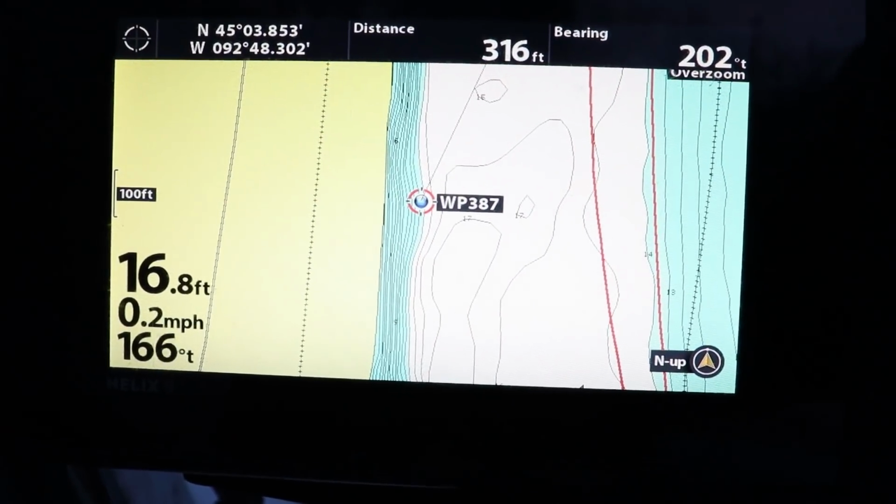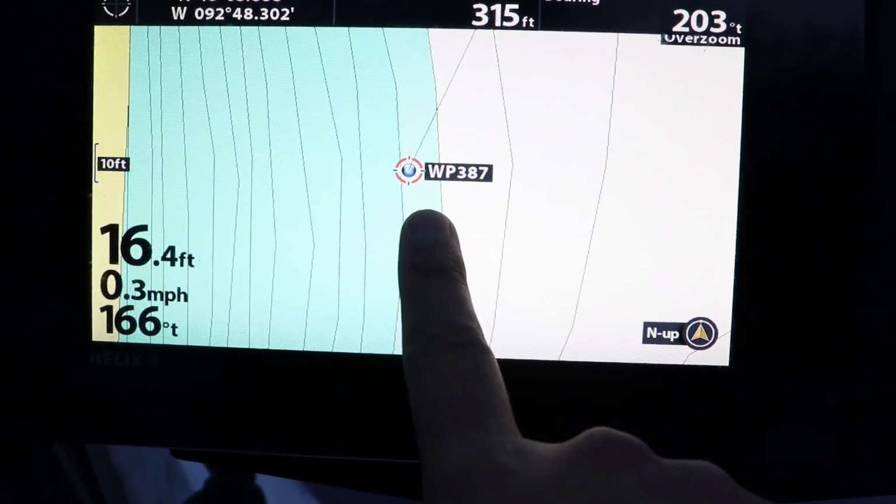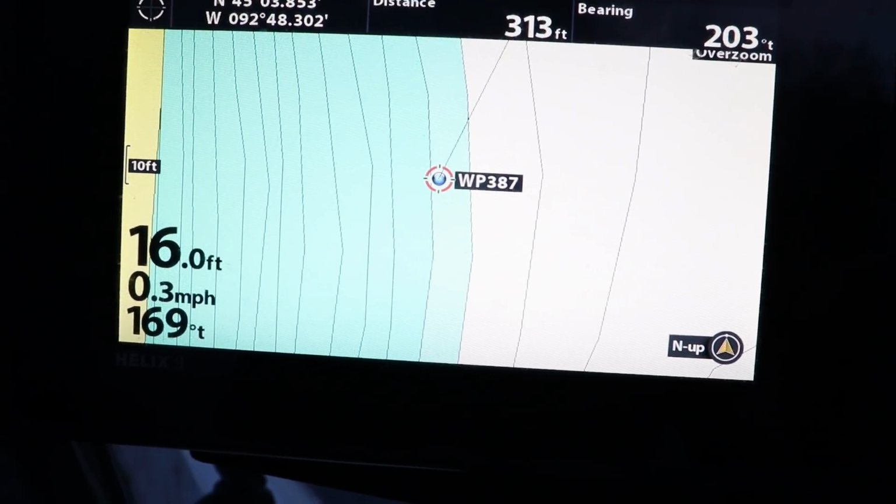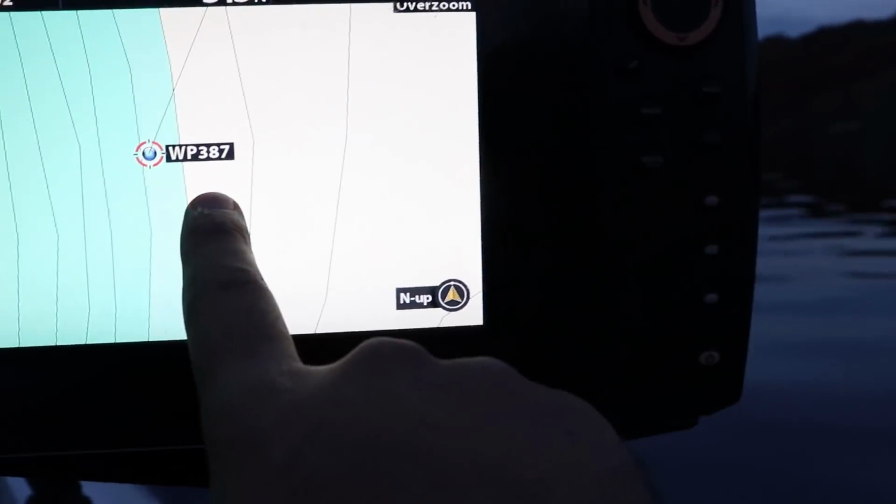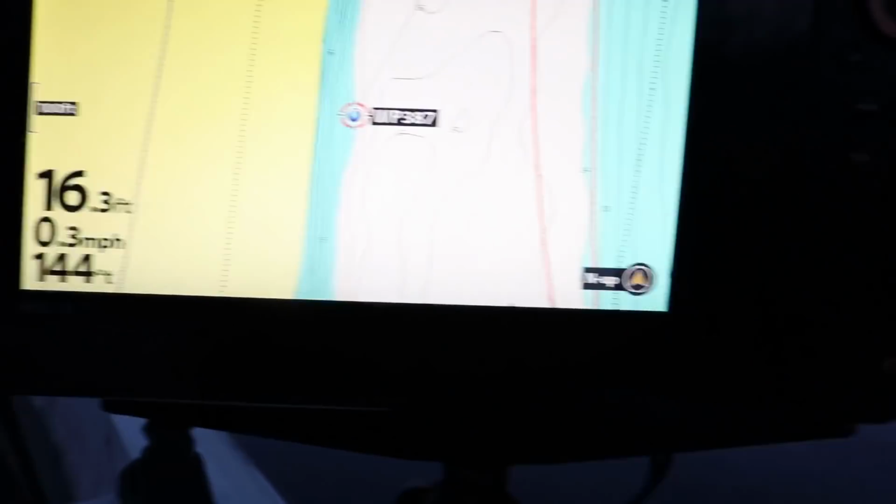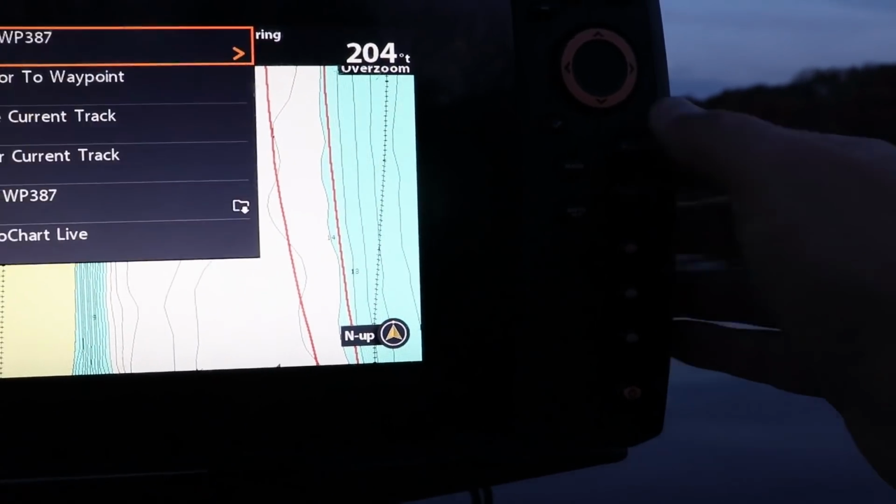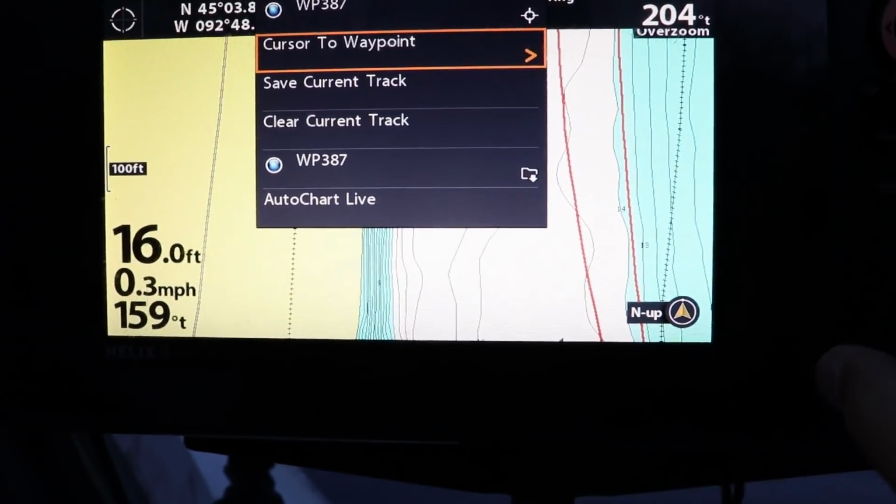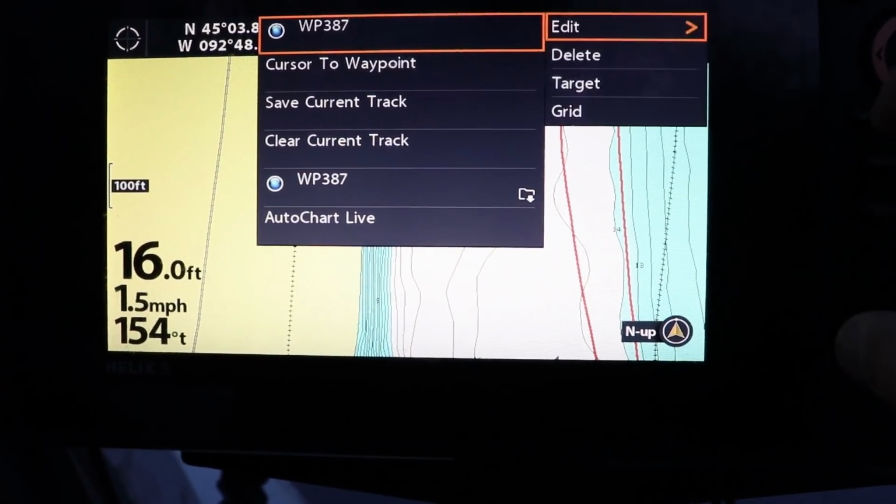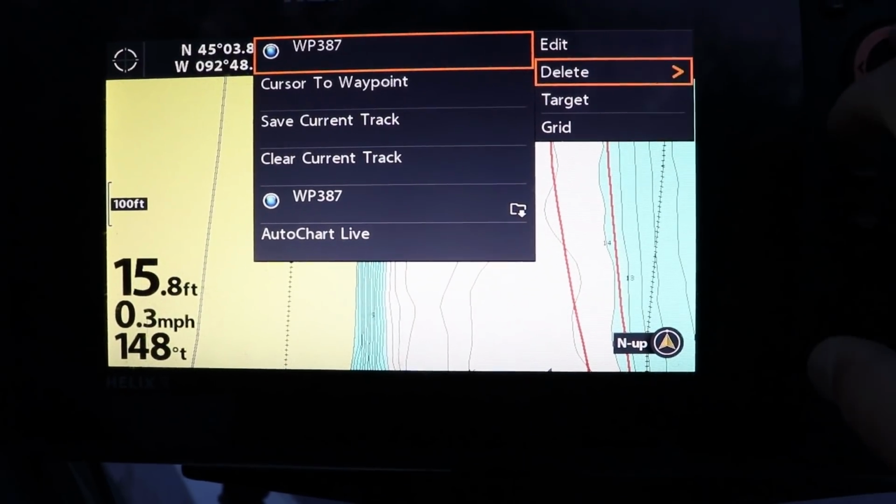But anyway, this is going to give you a waypoint, right? And you can actually adjust that waypoint. If you go to the main waypoint, if you hit menu, you can actually adjust it by either naming it. You can edit.